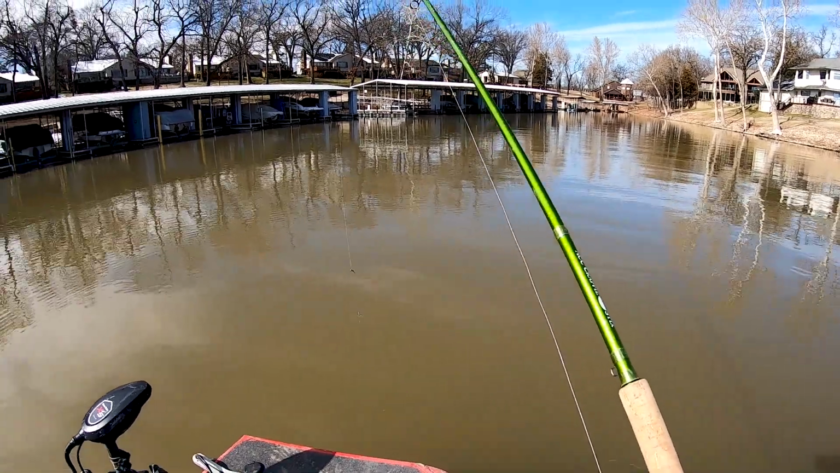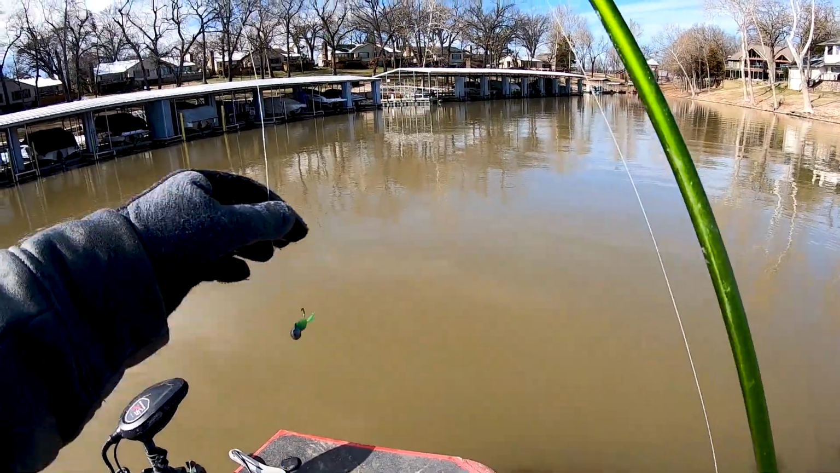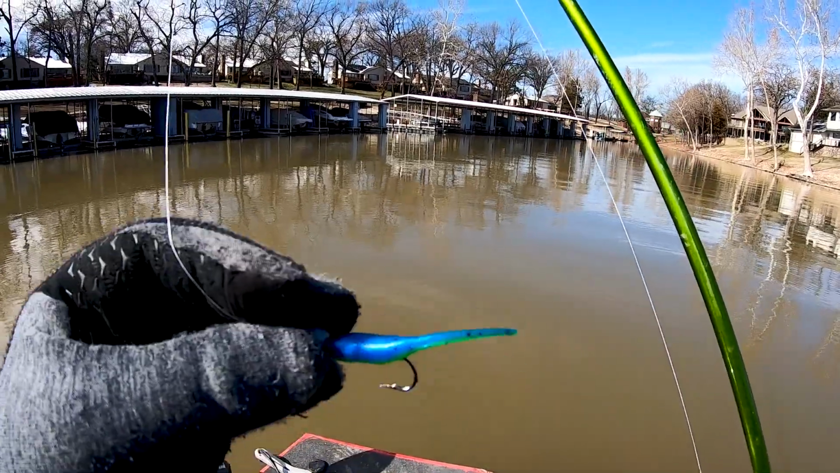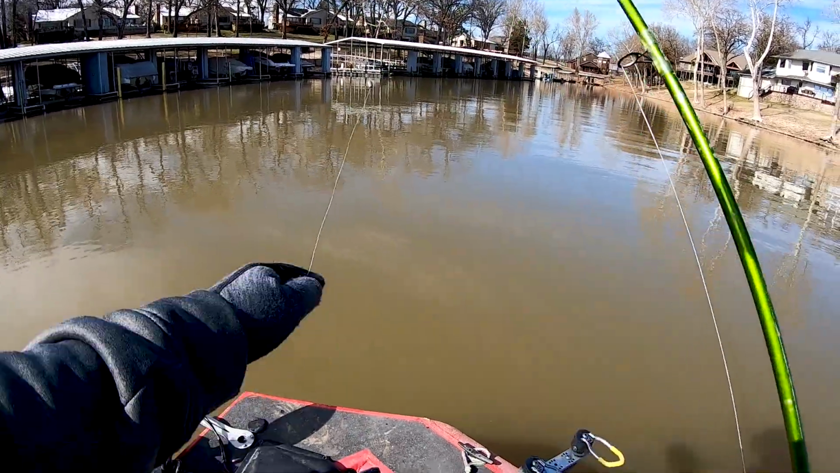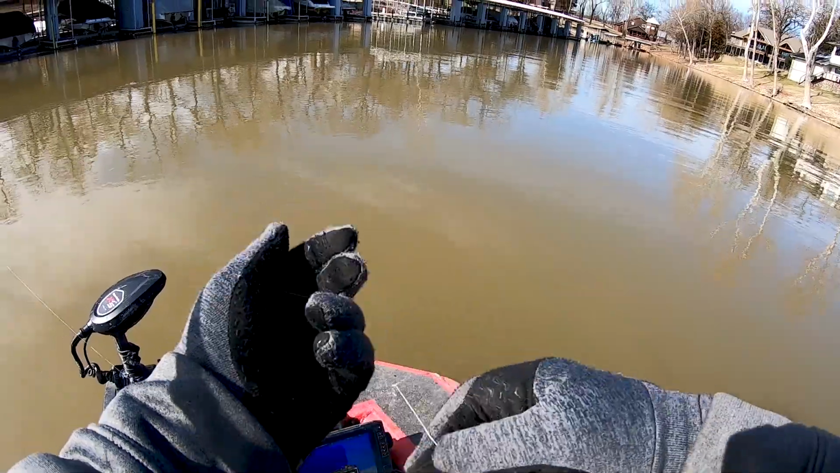What I do when I go out here, if I don't want to mess around with minnows, I'll put a jig on. Wintertime, I like this bluegrass, blue and chartreuse, love it. Yesterday's video I talked about the minnow on top. I don't have minnows today. I just don't want to use them, don't want to mess with them.